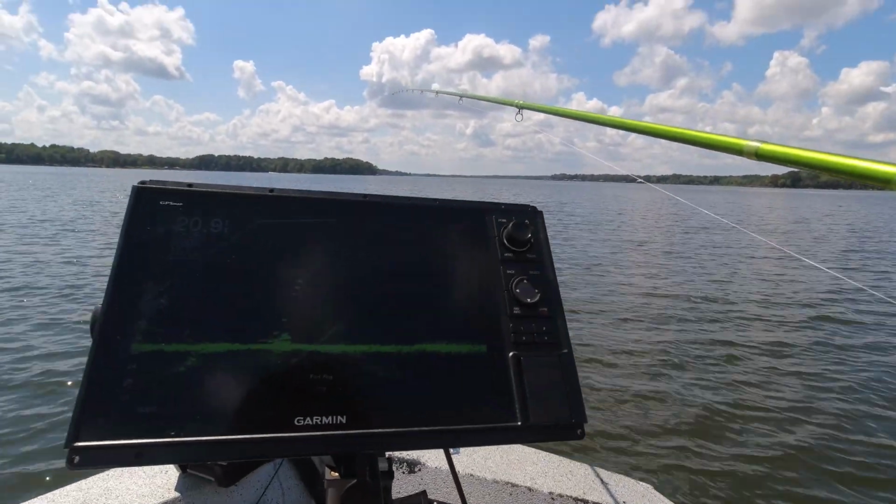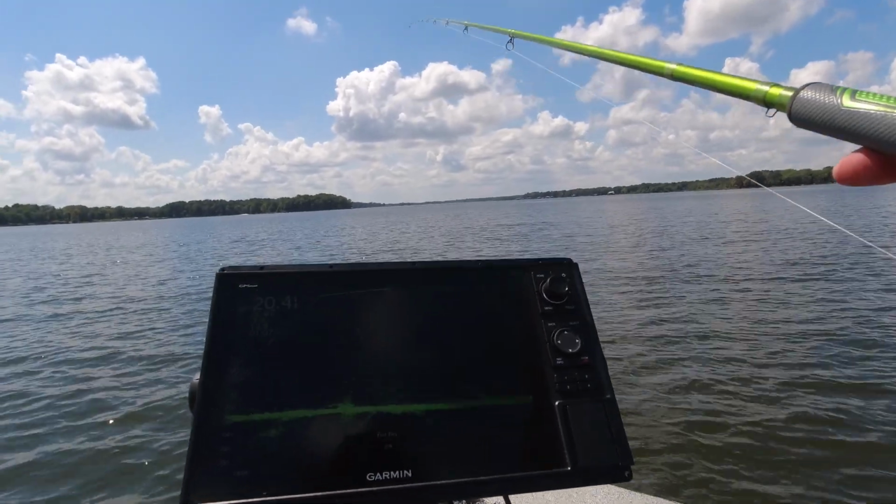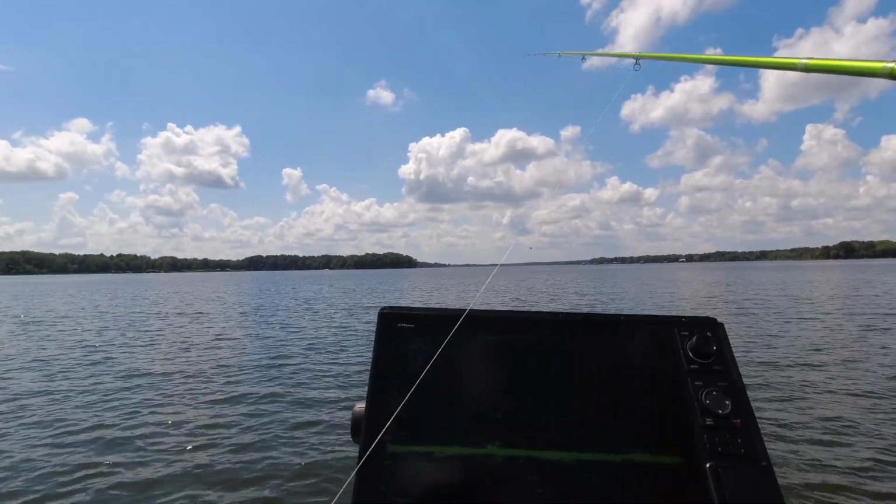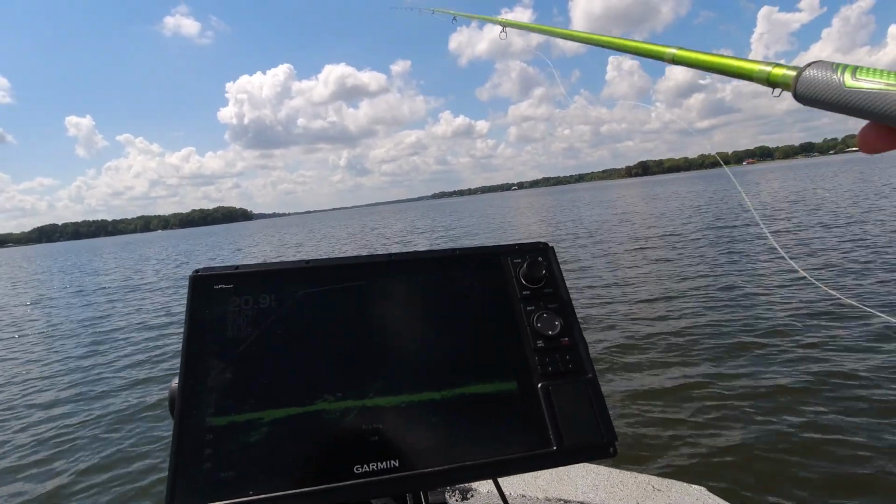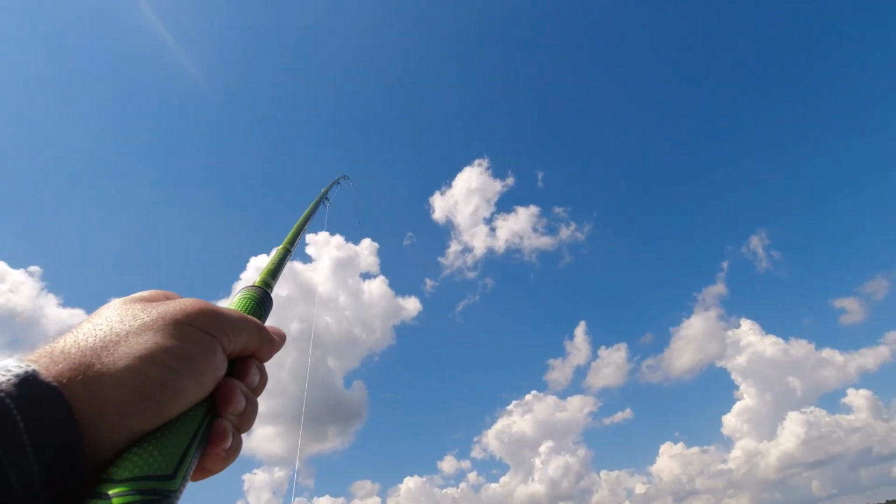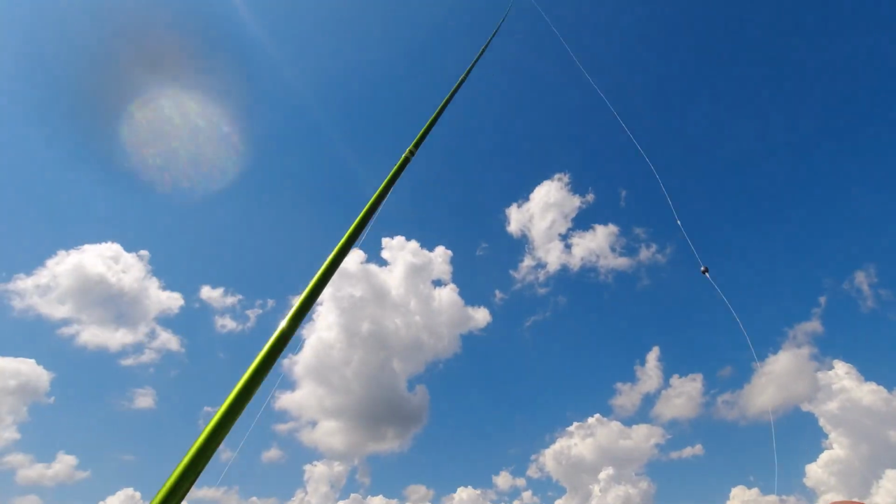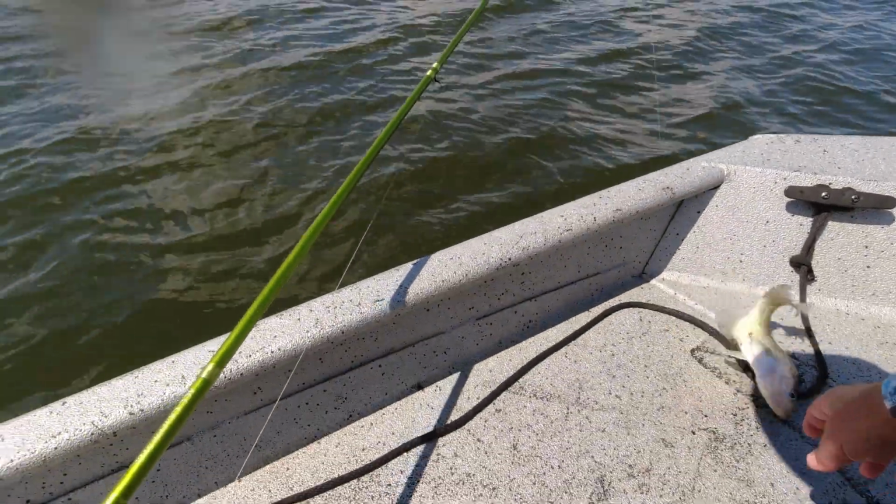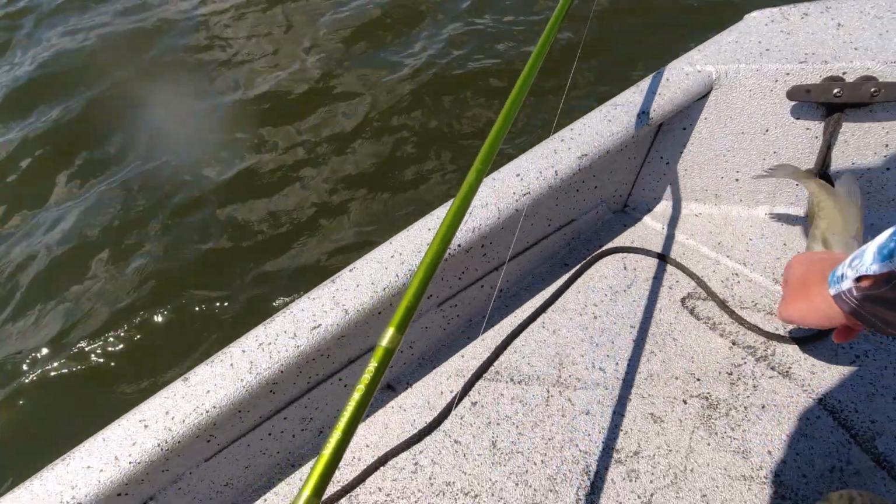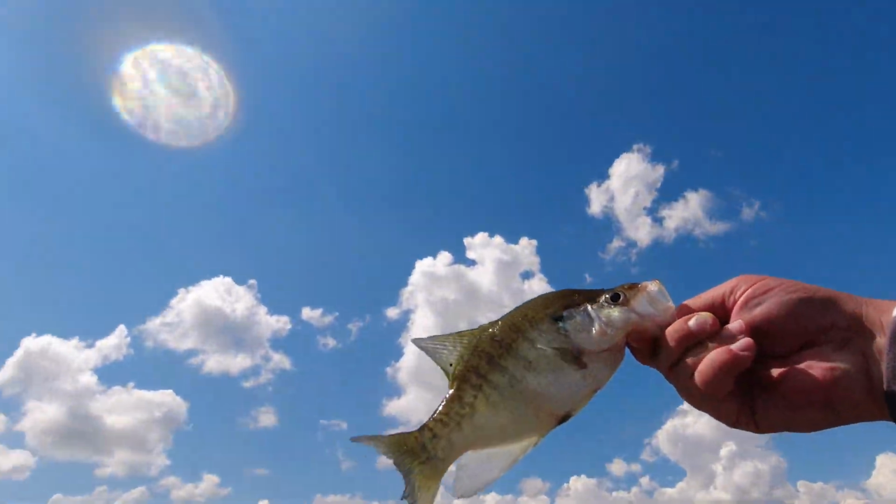There's one little old stick right out here, and that's 4 crappie I've caught off of it. Like there's a bigger one down at the bottom there. That's 4 keeper crappie I've caught off of it. Pretty good crappie. Pretty good one. Not bad. Quit flopping, I'll put you back in the water. Not too bad.